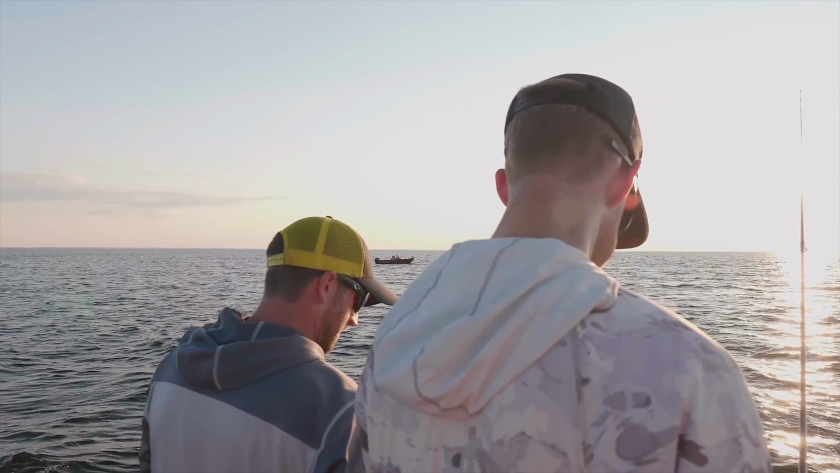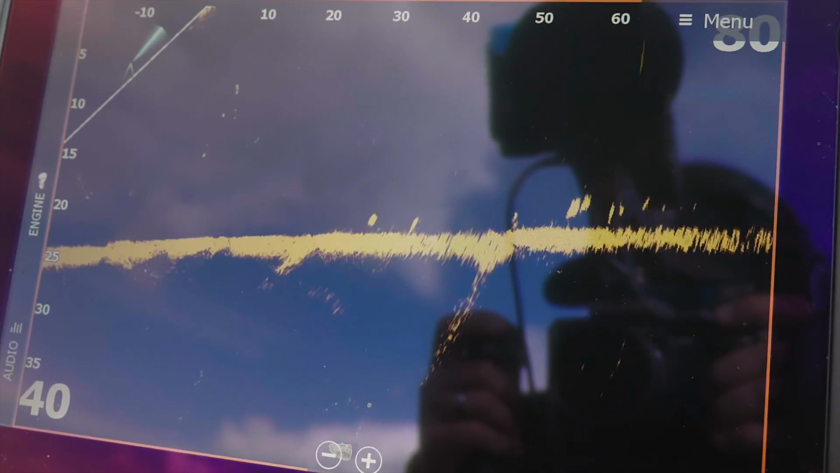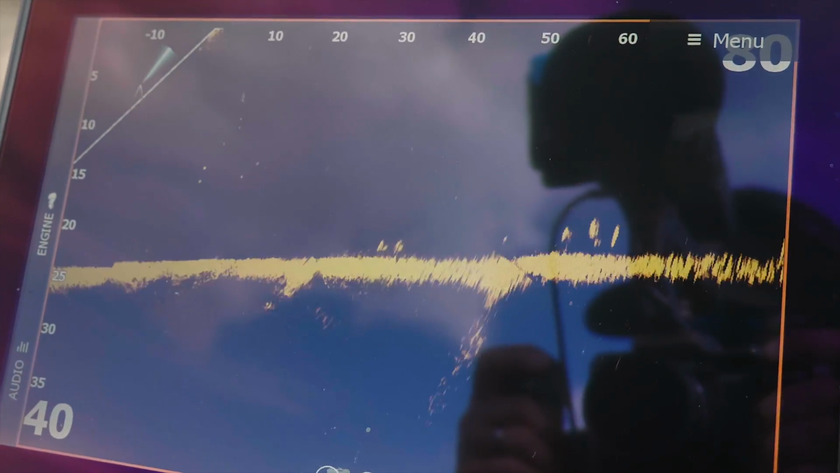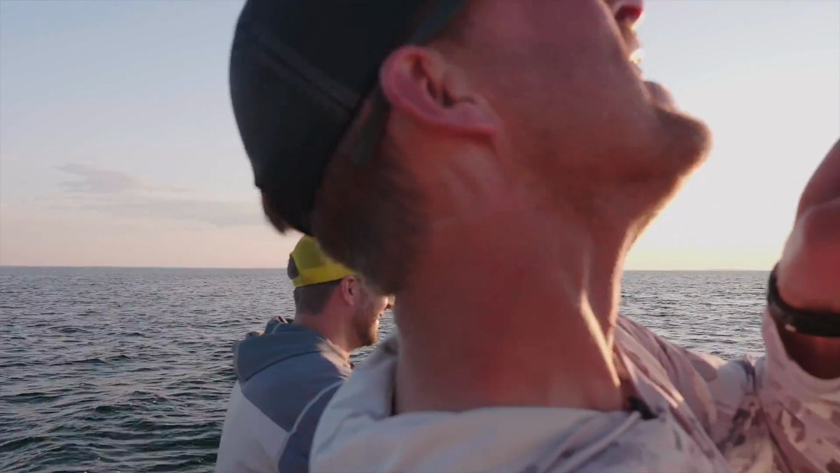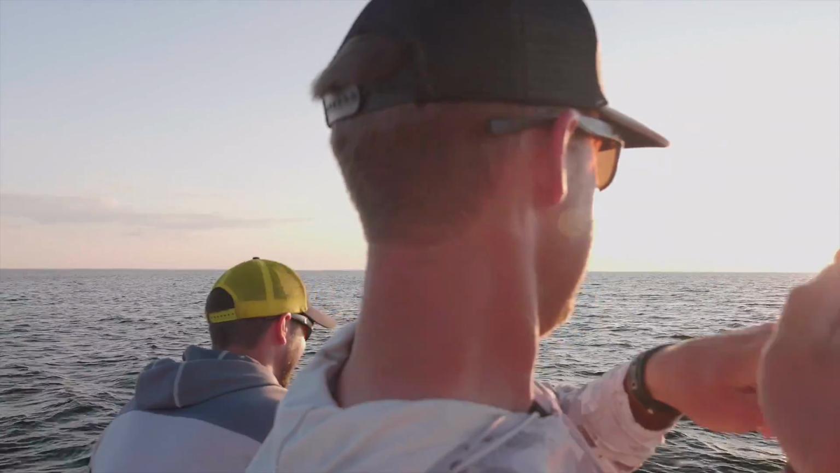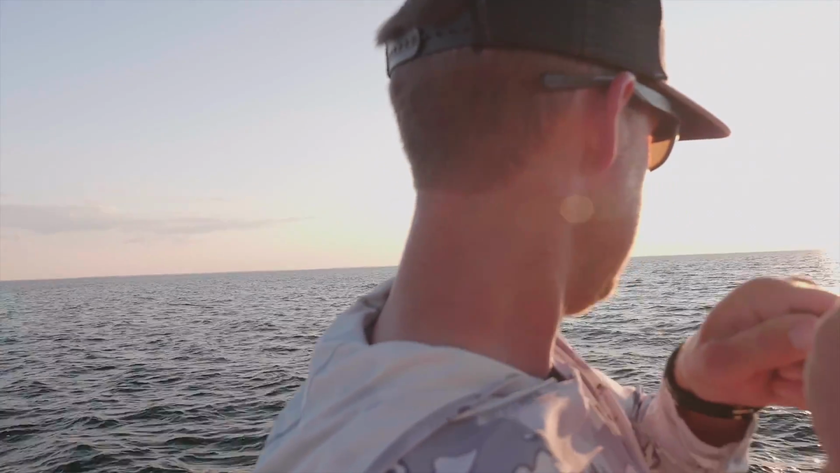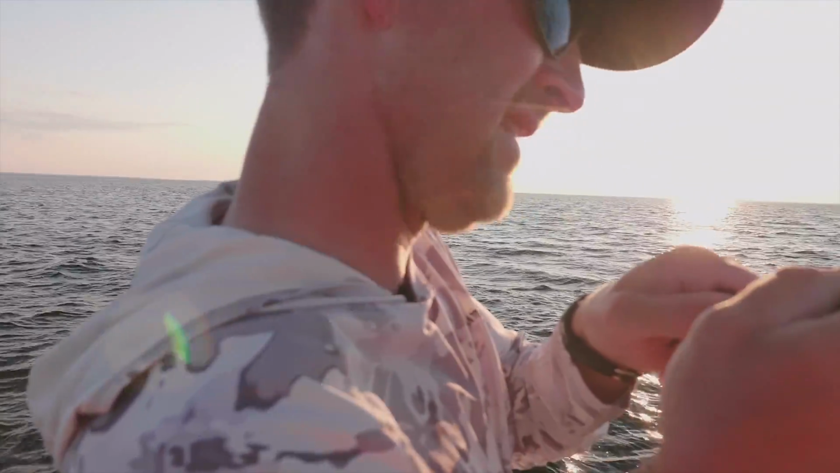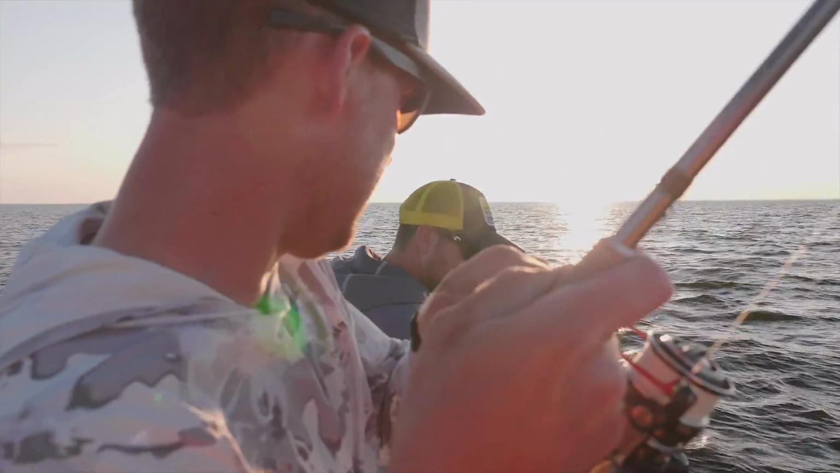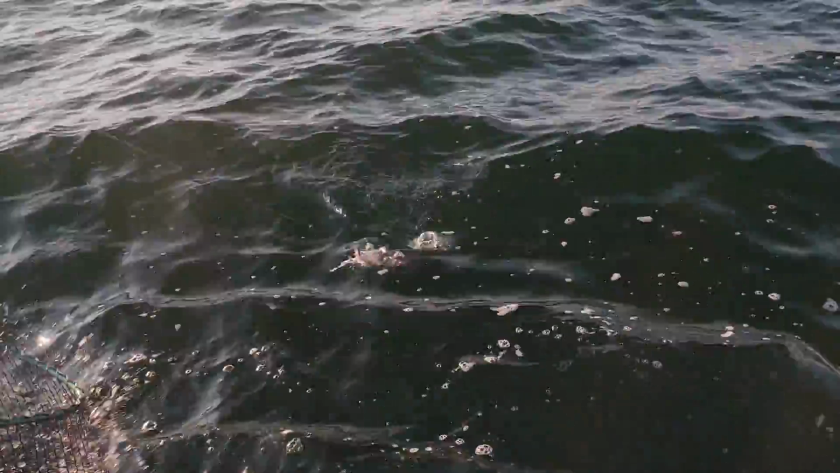Ooh, that's an opportunistic cast. Falling right down on him. Oh yeah. Oh, one pump, dude. That was sick. I'll grab the net. Wow, what is this thing? The head shakes are crazy. It's big, whatever it is, but it's not fighting like a walleye. Wicked head shakes. Holy cow, this fish is big. It is a bass. It's huge.